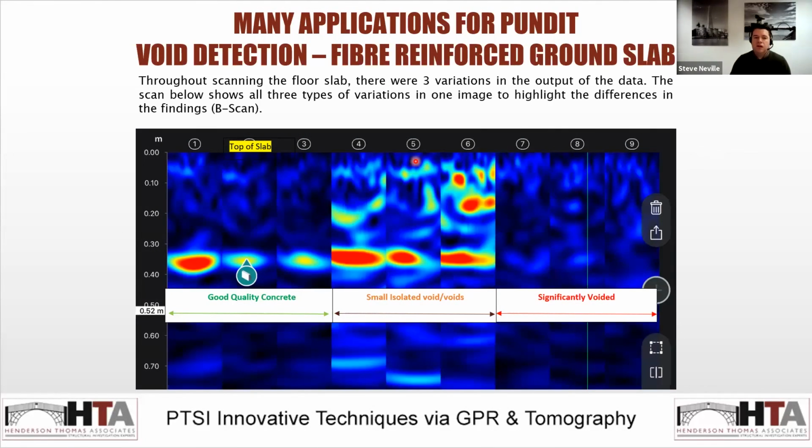So that's basically me taking you through how we carry out some of our investigations in the UK on post-tension, but it's not just used for that as an application. I'm just going to end with taking you through another example of using the PUNDIT in different scenarios.